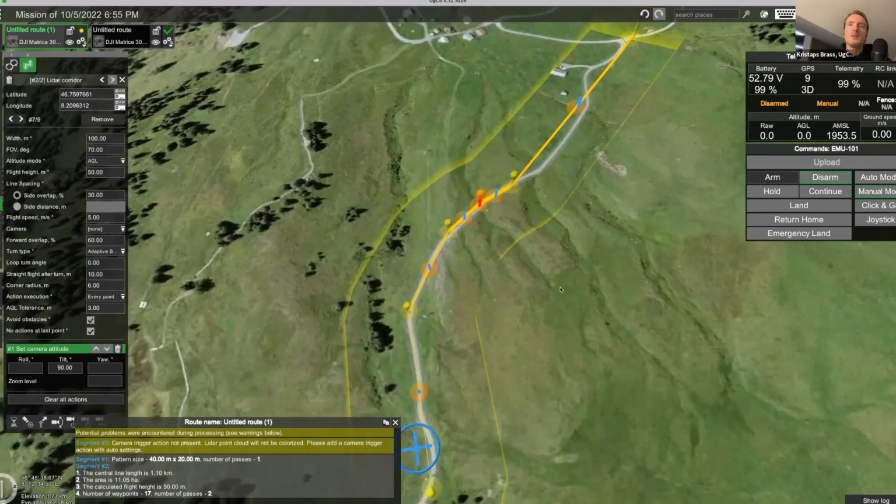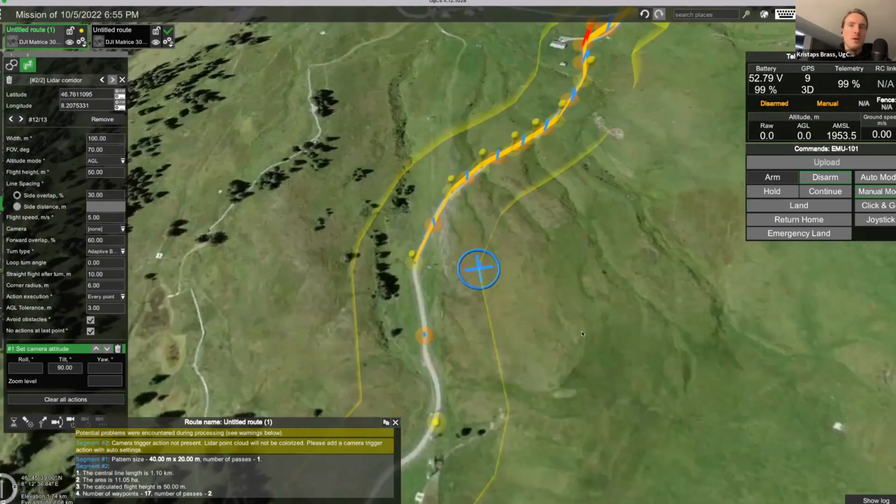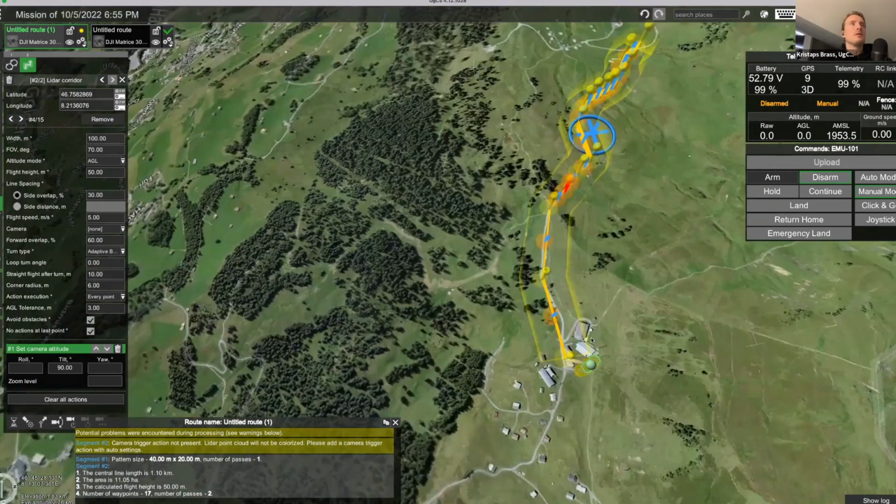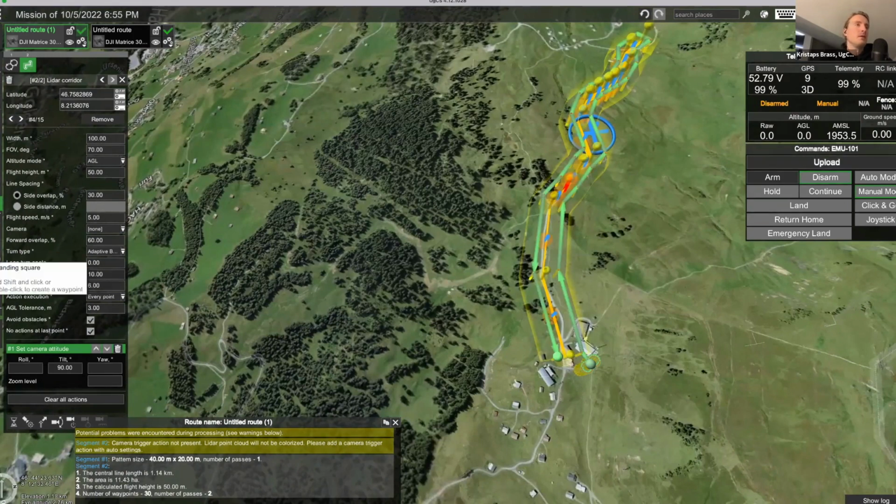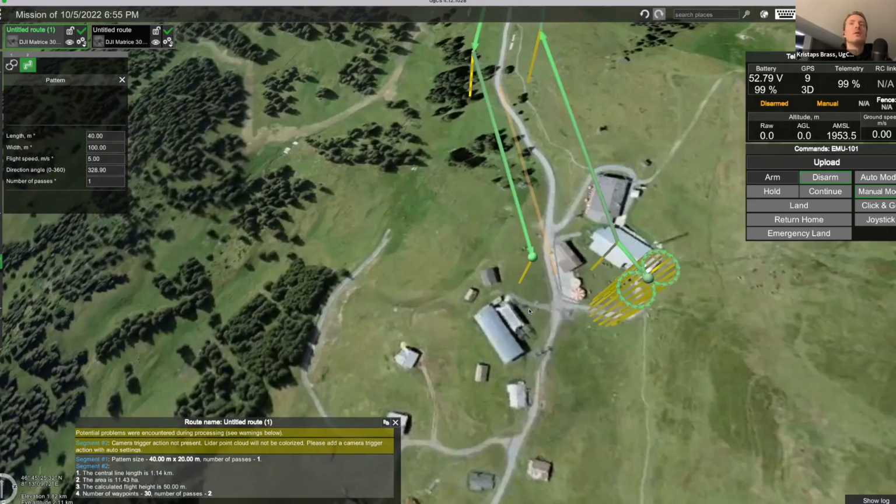And you can basically make as many adjustments like this as necessary to make the corridor correspond better to whatever linear object that you're surveying, whether it's power lines, maybe some river, a road. So you have all these features here in UgCS. So now I think the corridor should be calculated. Let's wait a bit. Yep. And so then finally, we can add another pattern action after the corridor is done here.